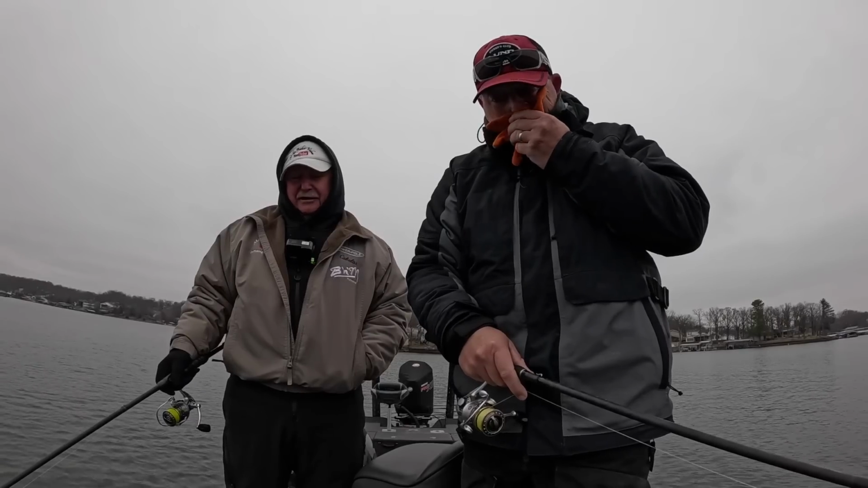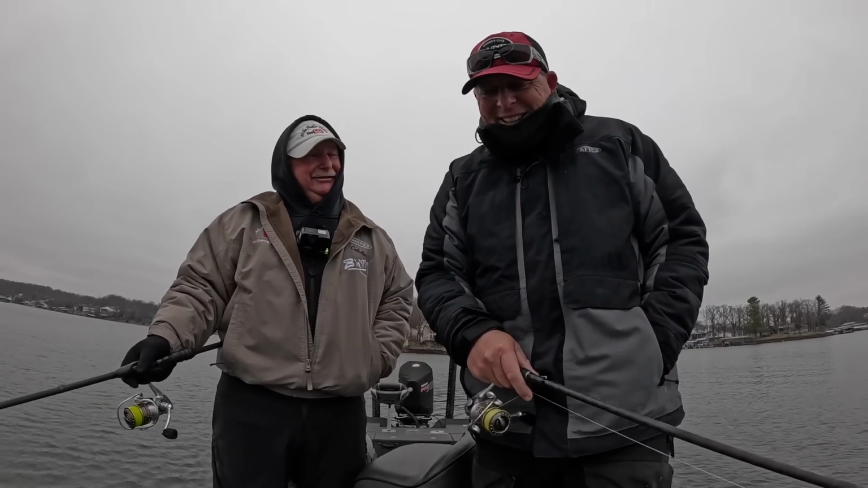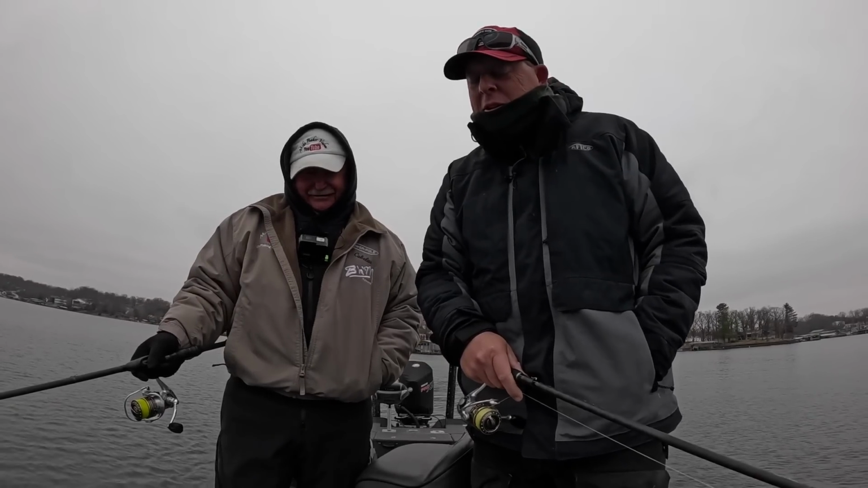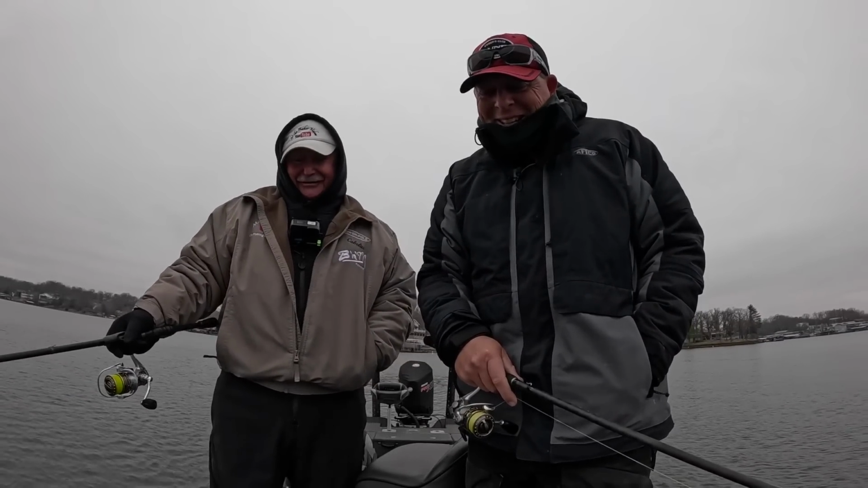People see us out here in the middle of this cove with these bass rods, they'd never believe we're catfishing. Most people just think we're crazy for being out here. Exactly. That's probably true.